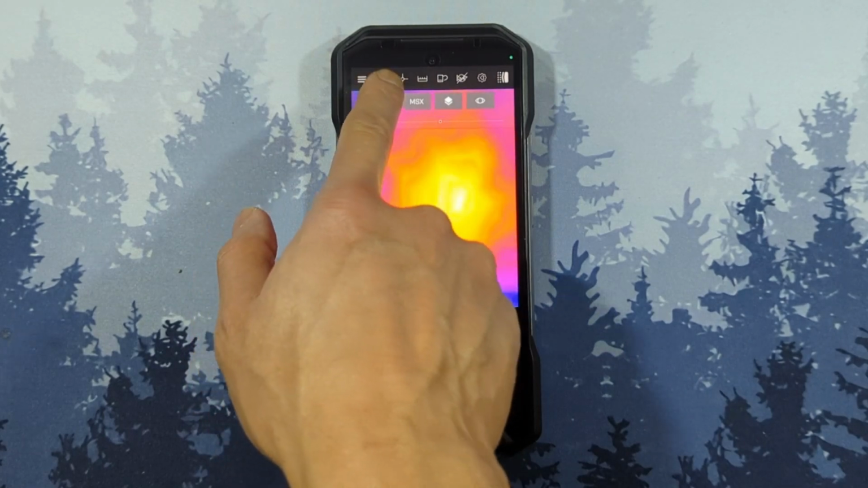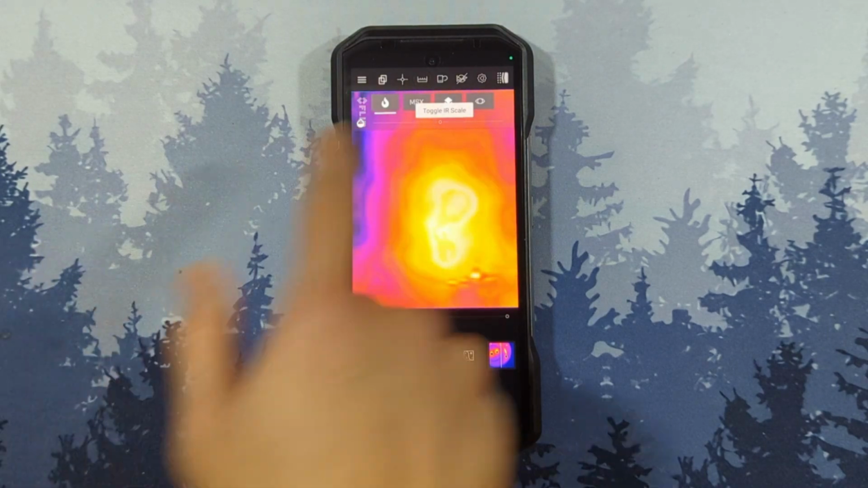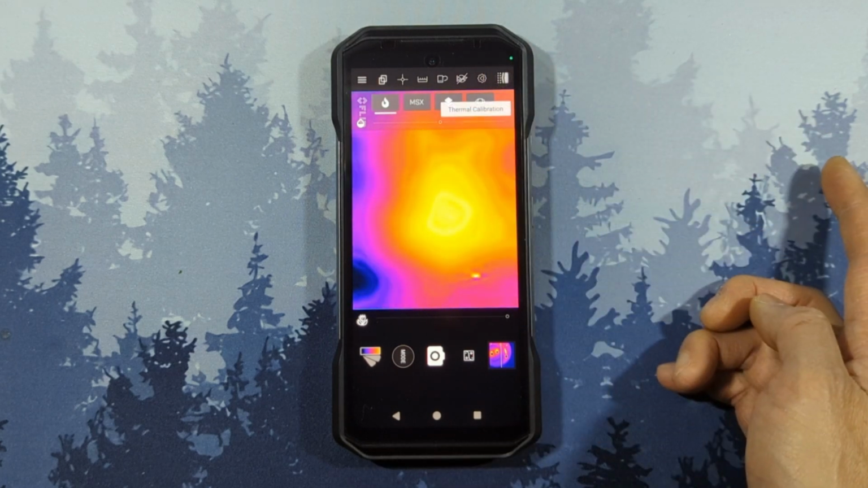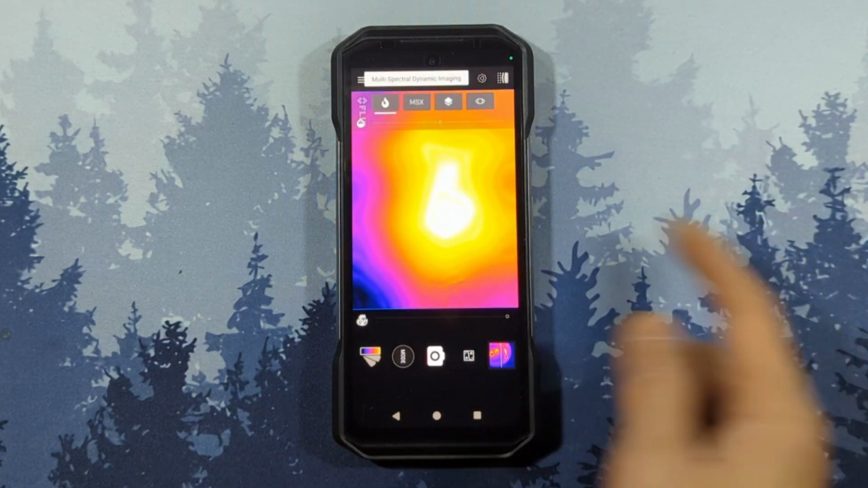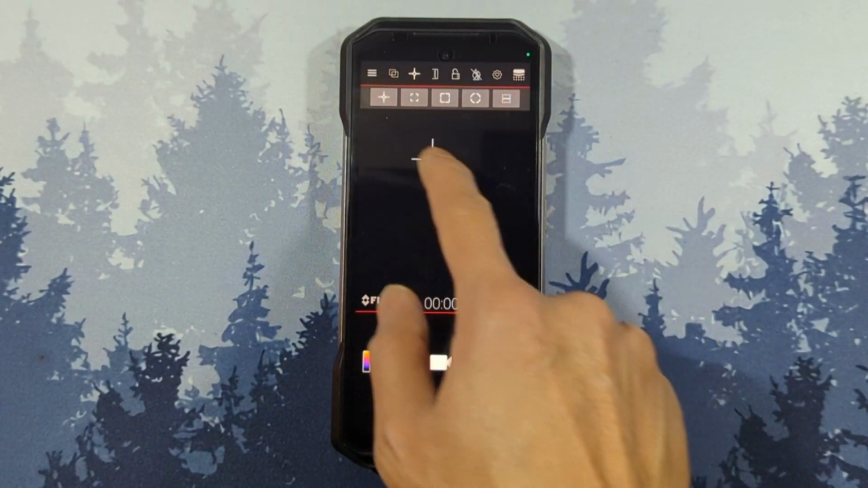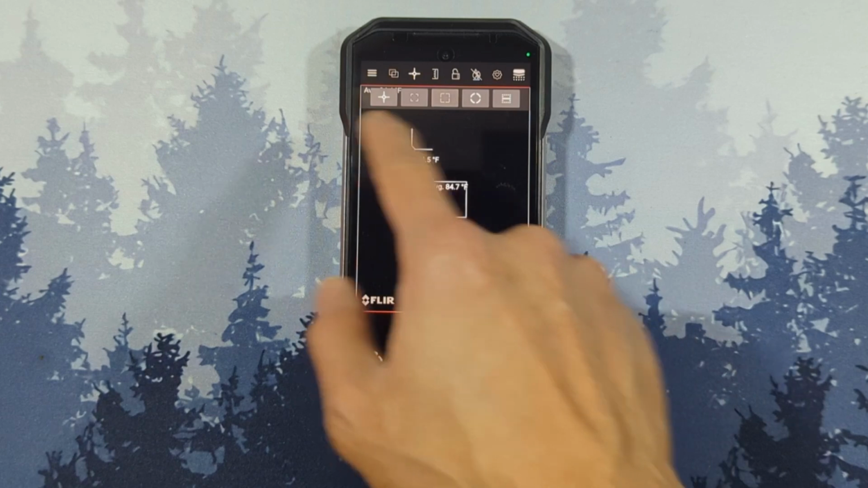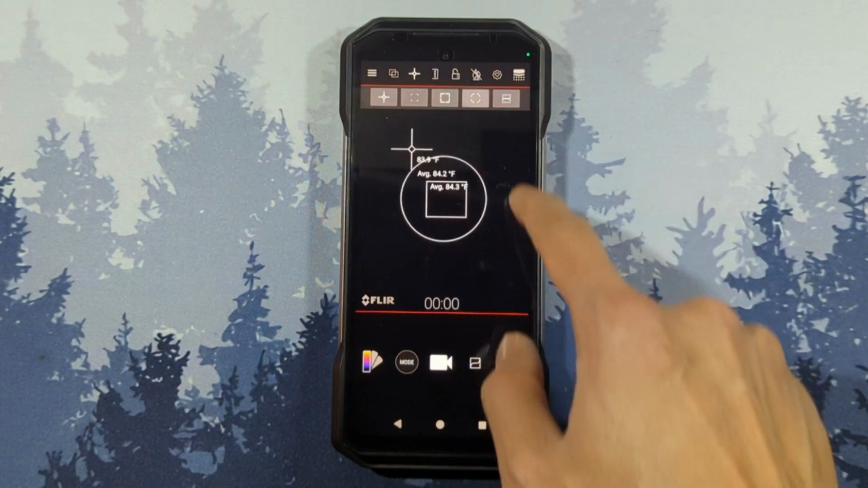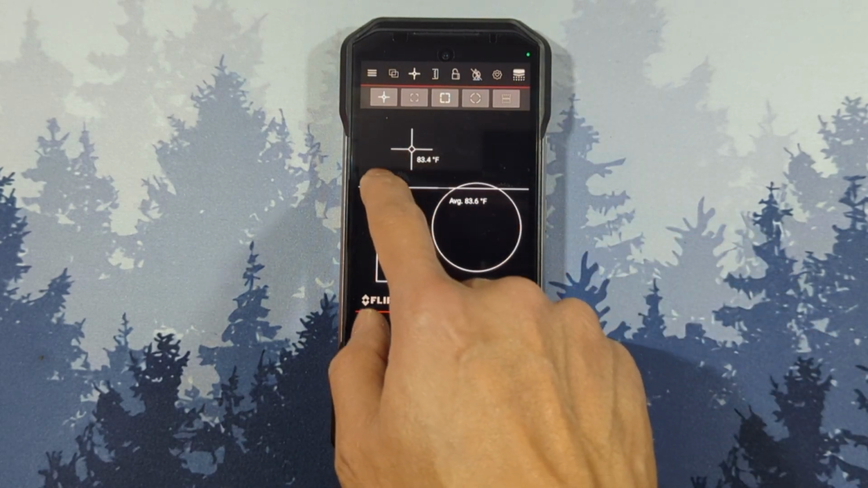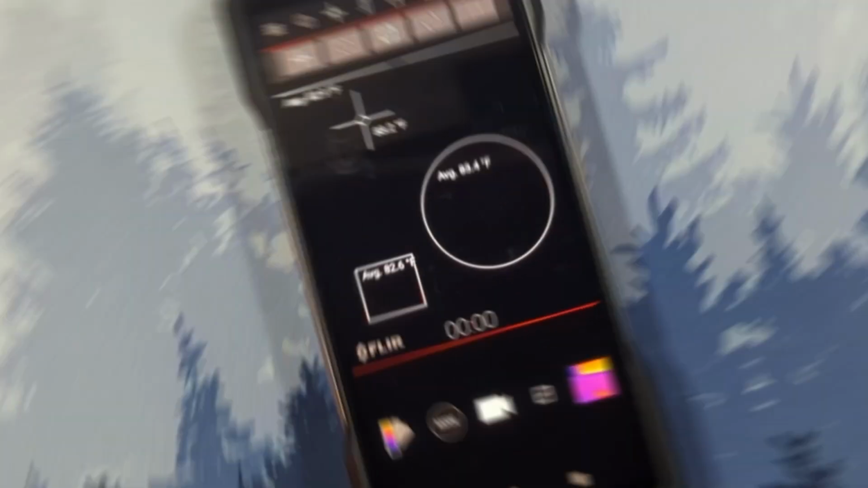Now for using the app, on the top you have a bunch of icons. If you're not familiar with the app, long holding each icon brings up the description. It's basically a bunch of overlays to help you measure the temperature of what the image is showing. We can get started with the measurement tools. You have a point, a rectangular area, the entire screen area measurement, a circular area with the averages, and a line tool. This might be useful if you're measuring pipes or something straight, as it gets the average of the entire length of the line. Here's a demo of how it looks.